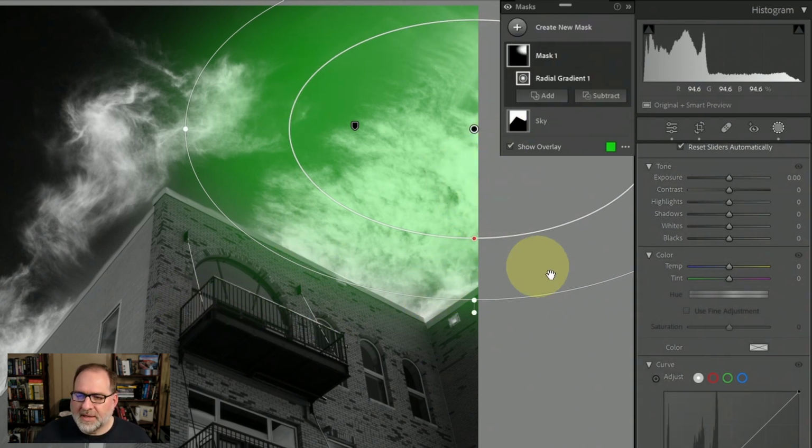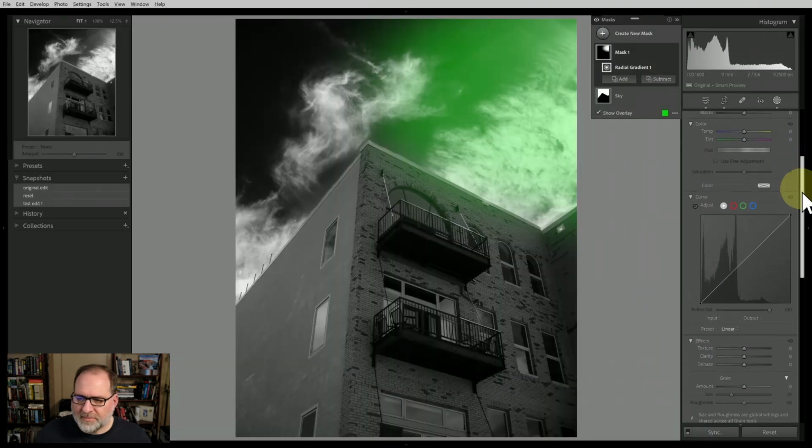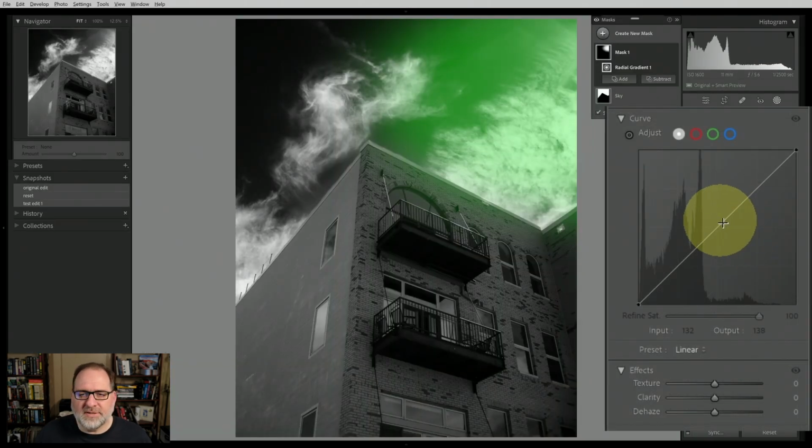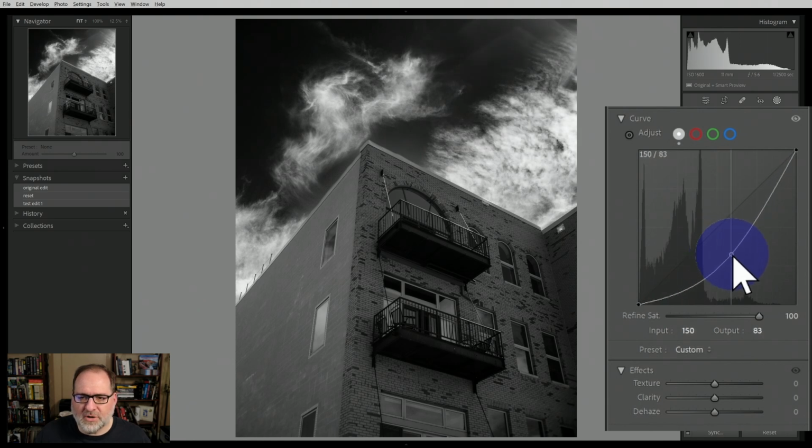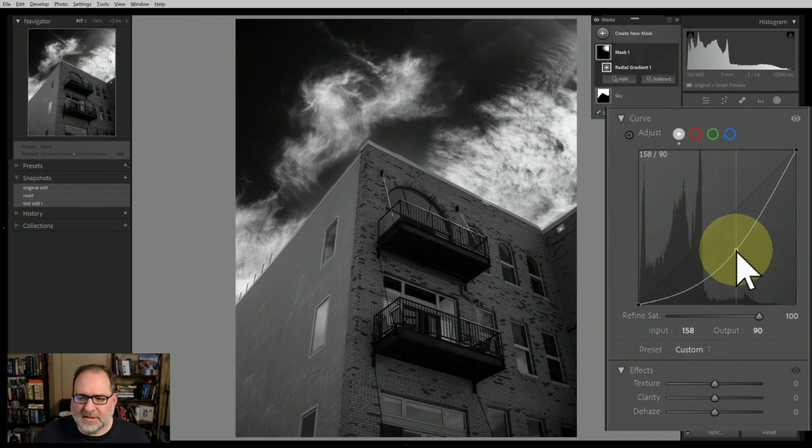Now that I've done this, I'm going to come down to the tone curve, and instead of using a number of points, I'm just going to grab and create a single point in the tone curve, and I'm going to drag this down, and you'll see this will really darken up the sky so it's not so bright compared to the rest of the image. Get that where I like it.